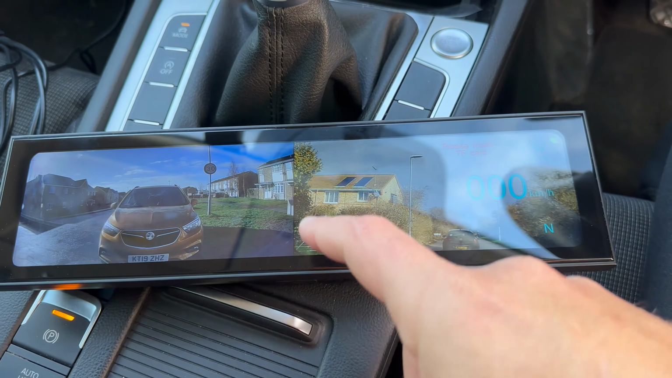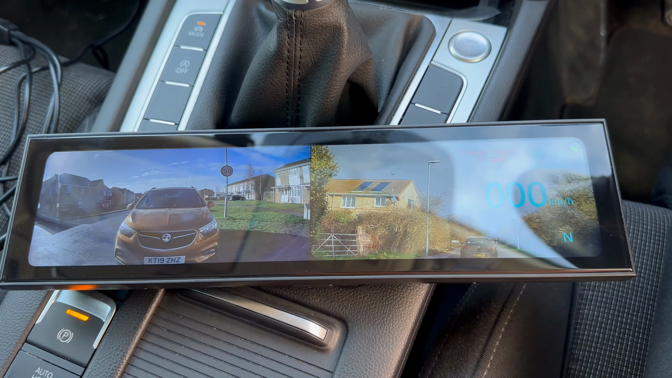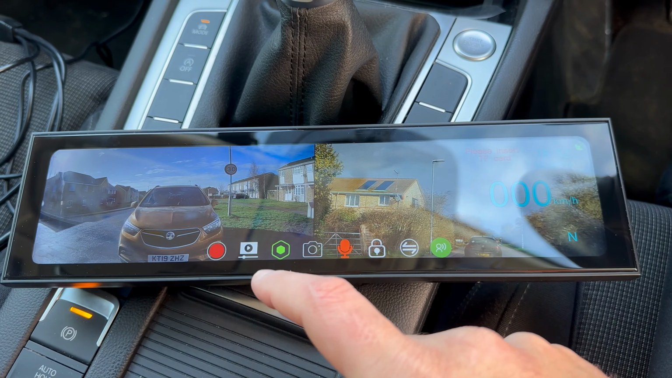Next, before we talk about the video image quality, I'm going to leave you with some clips from the front camera during the day.